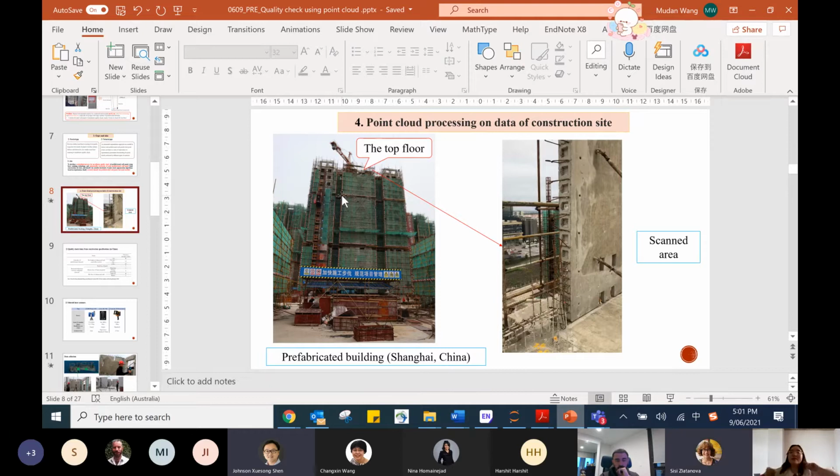Yes, I have read. But I think with the segmentation, she removed the poles. She doesn't have trouble with the poles. She has trouble only with the holes, or the gaps, that are created because of the poles. Right, Mudan?